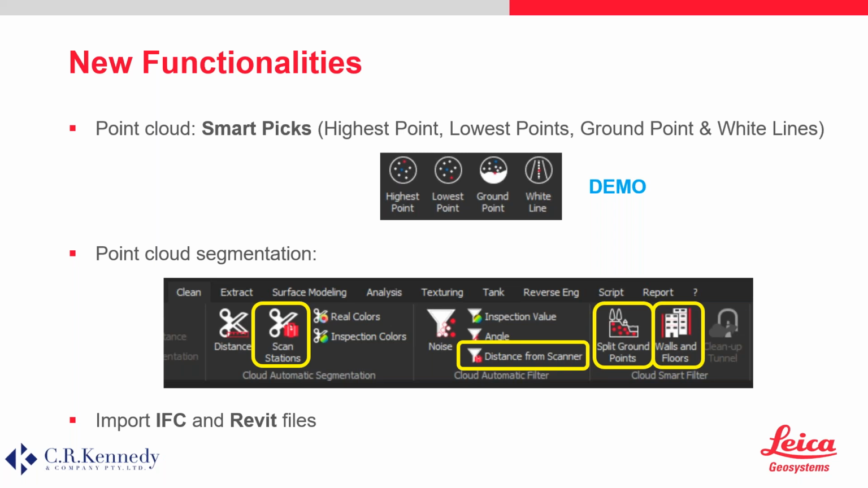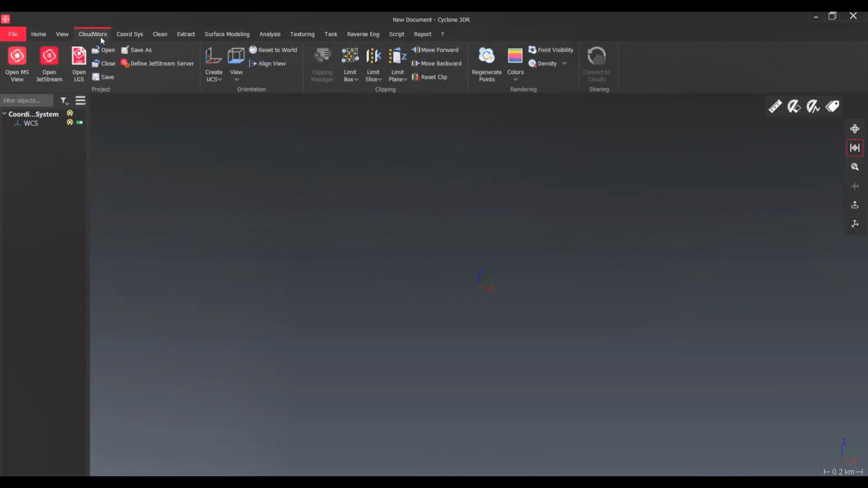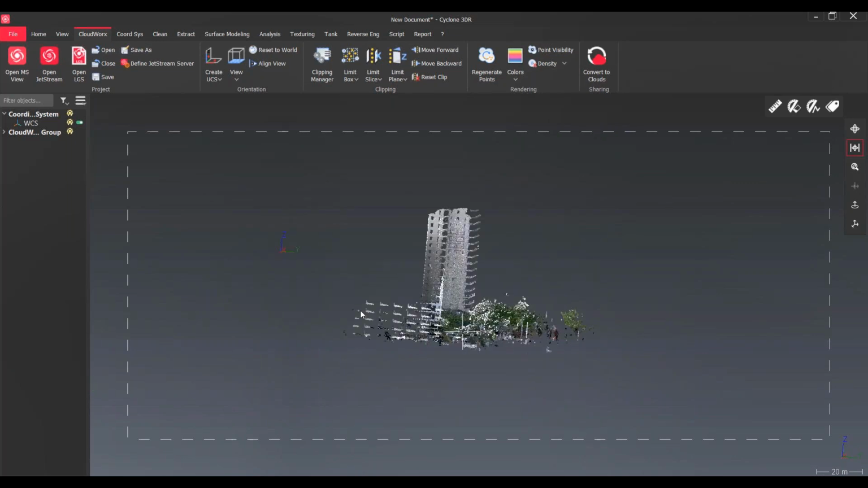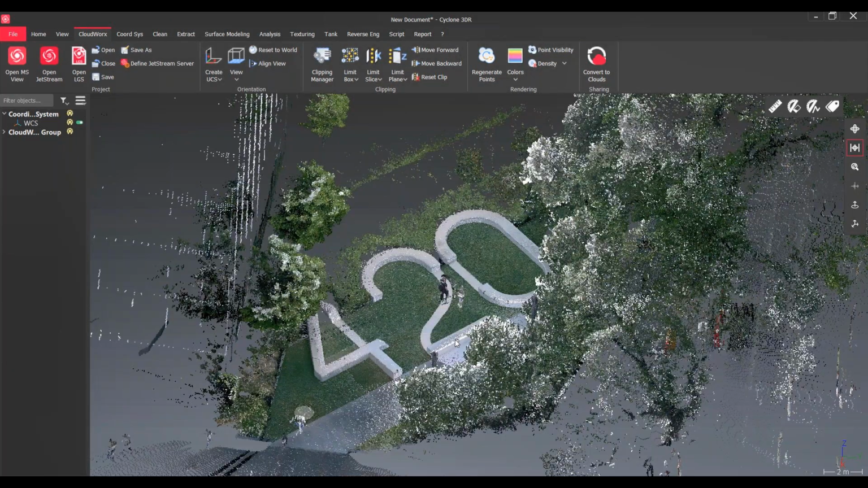One of the really exciting new features is the ability to import an IFC file or even a native Revit file, which can be used for verification and inspection workflows, which is becoming more and more important. So here, I'm just going to go for a quick workflow. We're going to import an LGS file, and you can see that it opens up straight away. This is some BLK360 data outside the Leica Geosystems office in Melbourne.